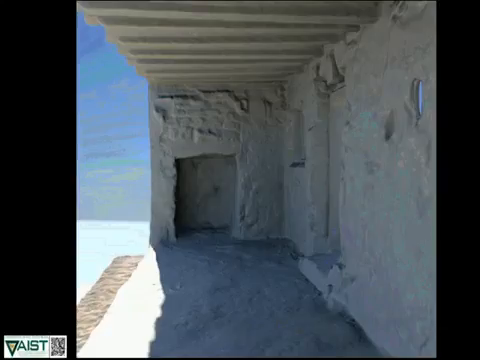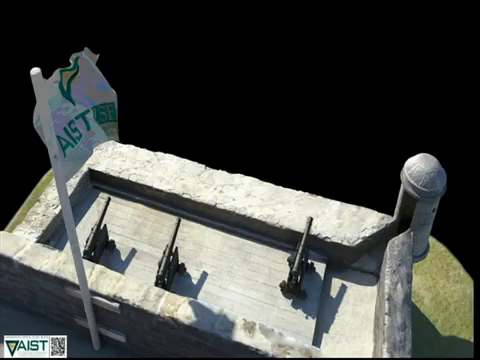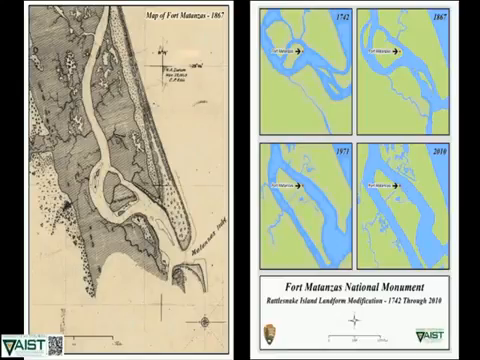But the scan data itself is all measurable and fully able to be gone back to in place of the model. The model allows us to do sort of creative kind of things, though, too. I mean, here's the flag and the flag with AIST on it. So we can do a lot of different things to kind of showcase the project as well.